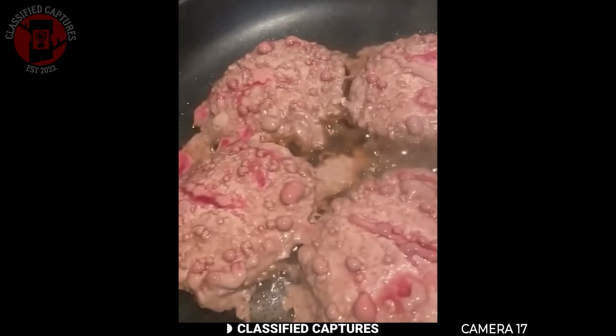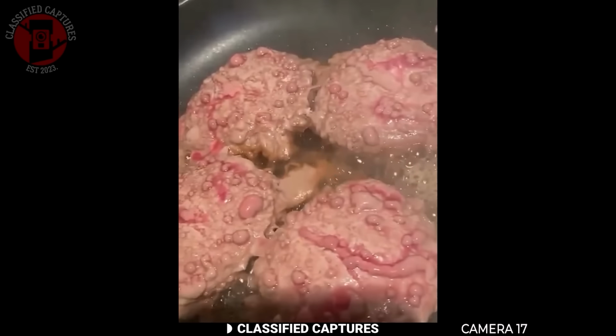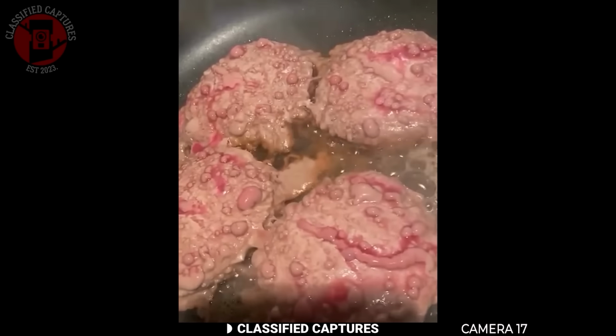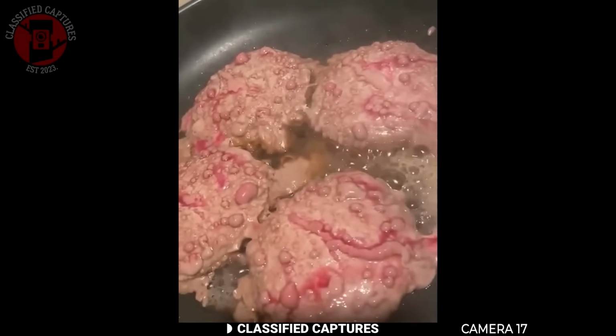A woman was making beef patties when something strange happened. The meat started turning pinkish and weird boil-like bubbles started appearing on the surface. It looked very unappetizing, to say the least.